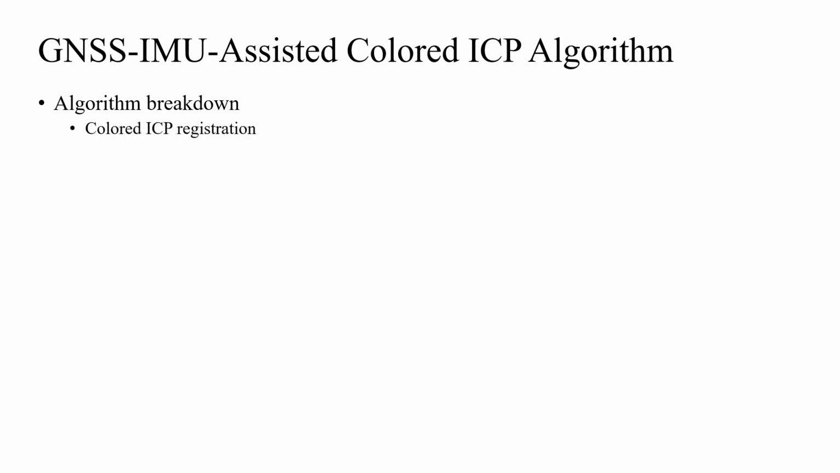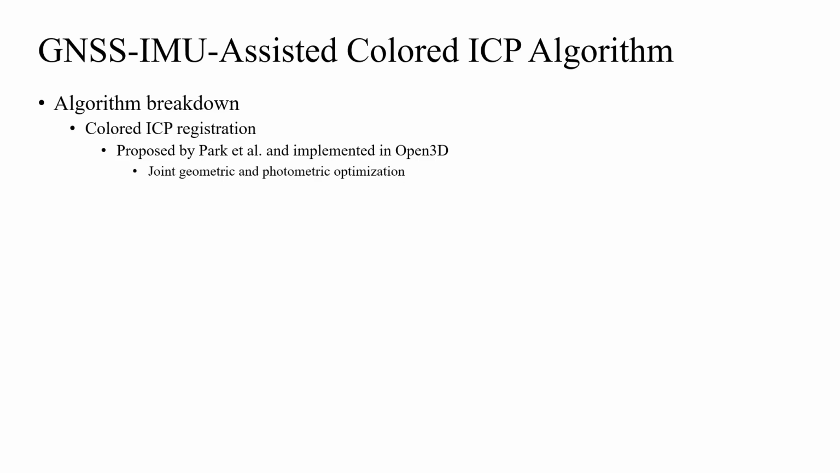Now let's talk about the colored ICP registration step, which is really the heart of the whole algorithm. The colored ICP algorithm was proposed by Park et al. and implemented in the Open3D library. What makes this variant special compared to standard ICP is that it locks point cloud alignment along the estimated tangent planes of points based on a joint geometric and photometric optimization.